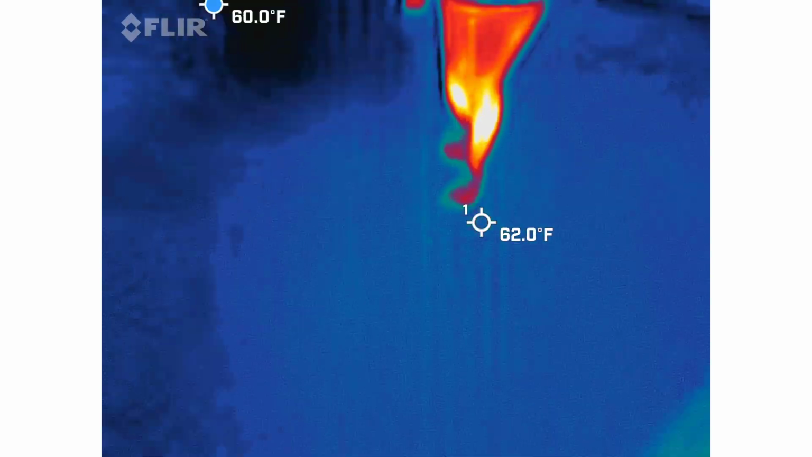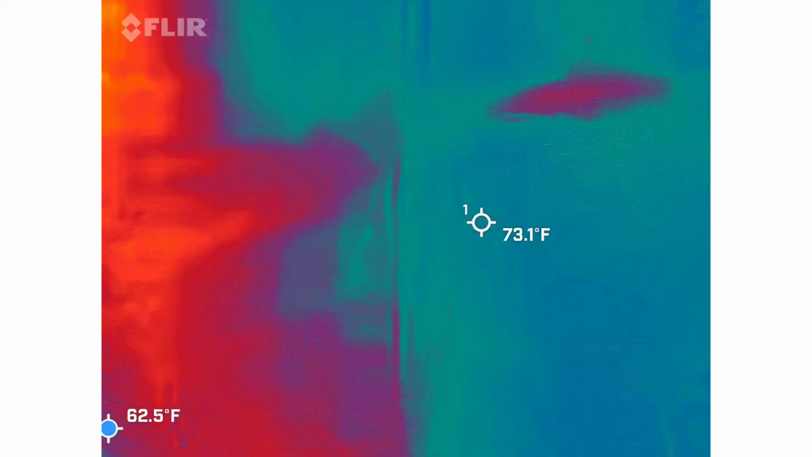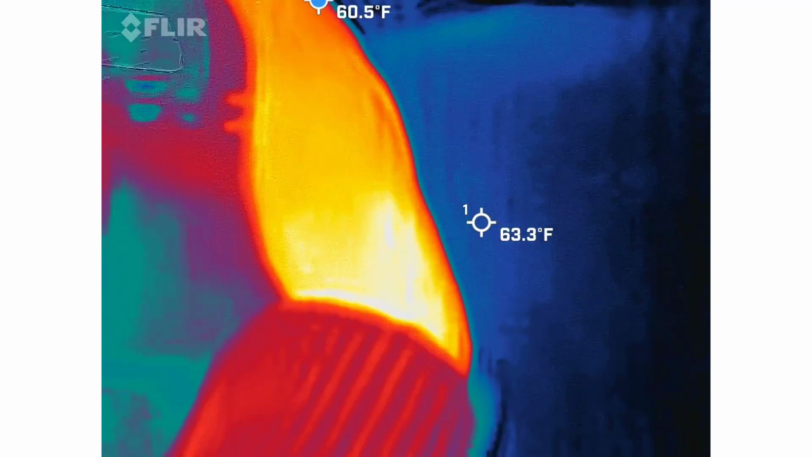Other side of the water. Did they just say other side of the water too? No. Did they? He just said that.